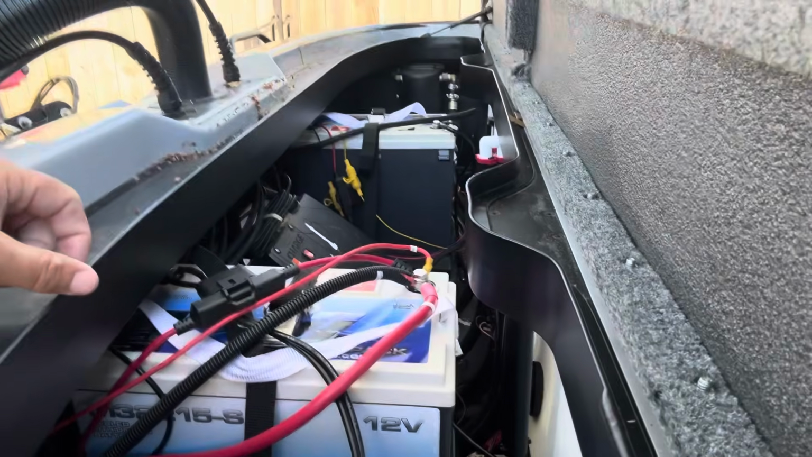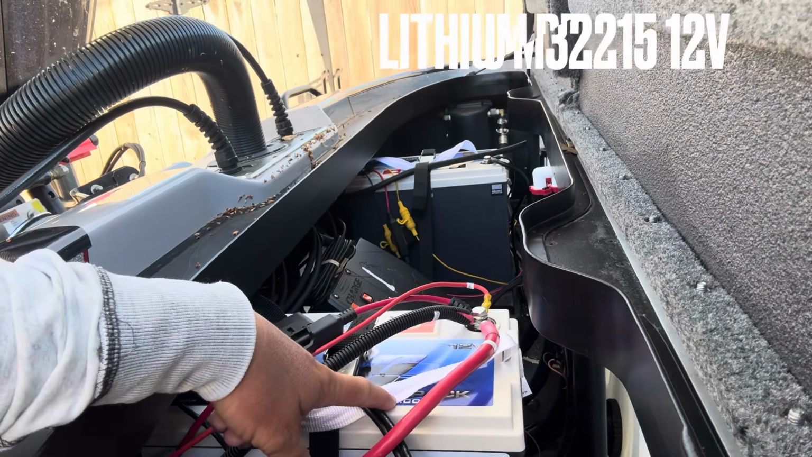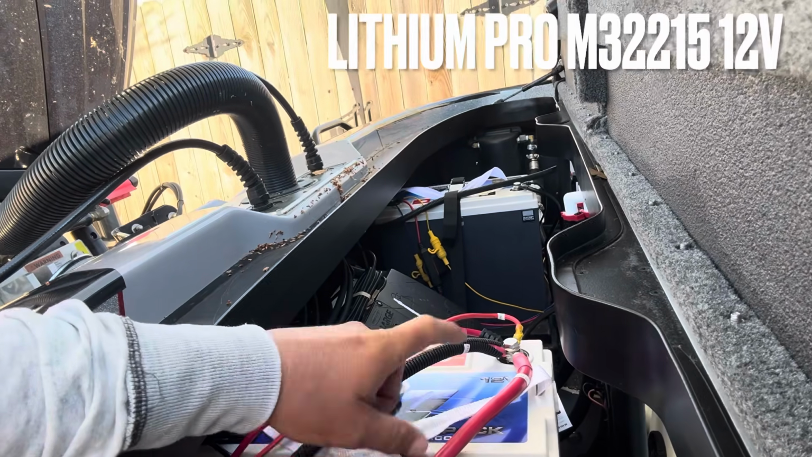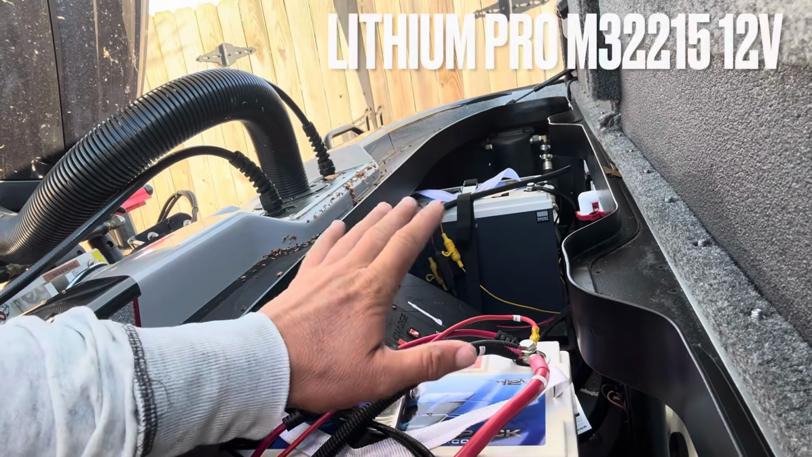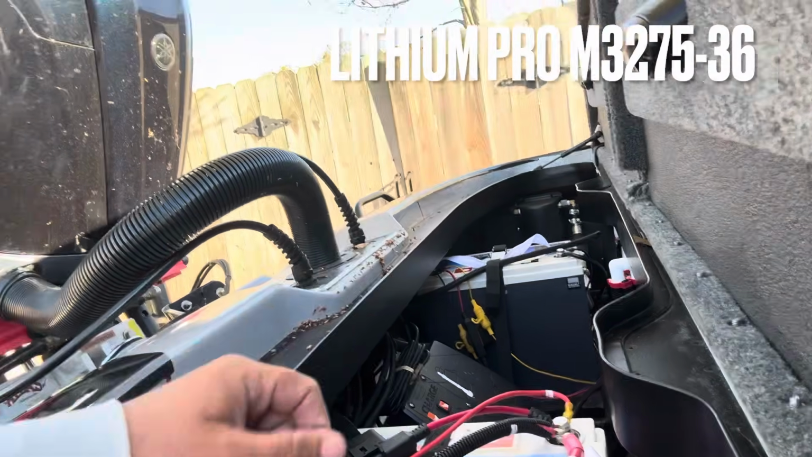So just to show you my power setup real quick. I only have two batteries. I have the 215 amp hour from Lithium Pro. This thing has so much power, so that's what we're going to come off of. It has plenty of power. I got the big 36 volt Lithium Pro as well. Only two batteries. I'm pretty light, so we're going to run clean power to everything.